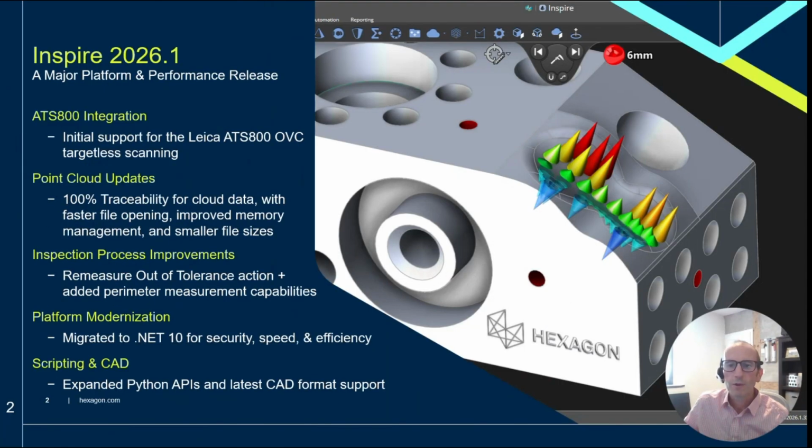2026.1 is a major platform release for us. We've made a significant number of changes under the hood. Some of those were to update our instrument connection architecture, which has allowed us to bring the ATS 800 to Inspire. Another area that had a lot of effort behind it was refreshing our underlying point cloud architecture, with the focus being on performance and traceability. While those two consumed most of our dev team's time for this release, there's a long list of additional improvements.